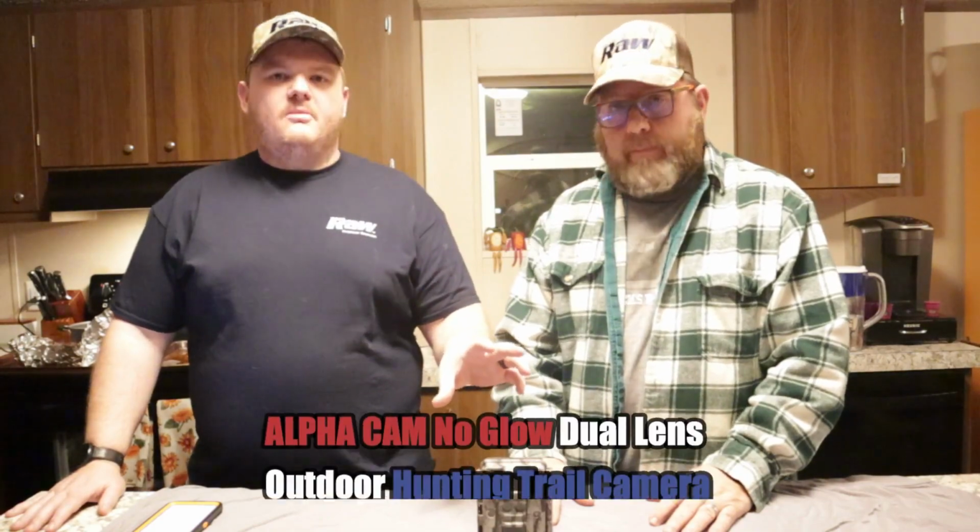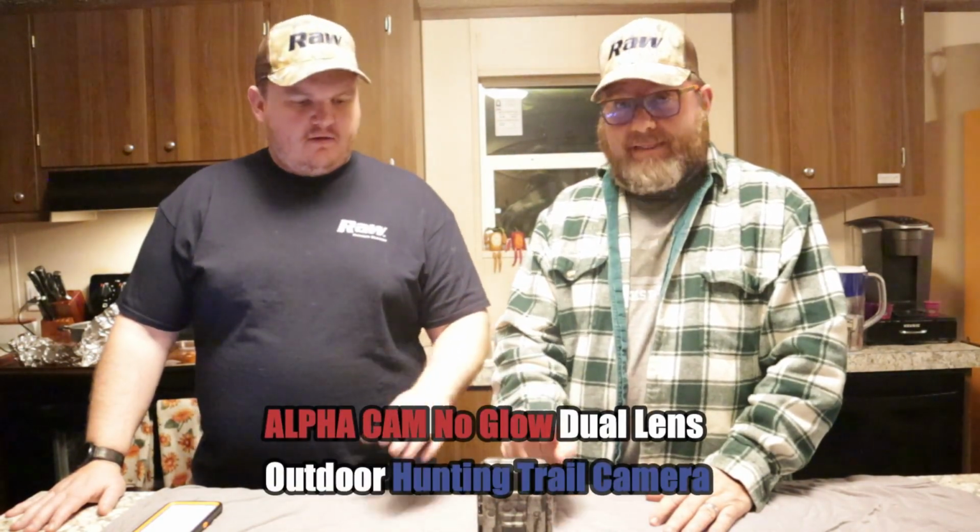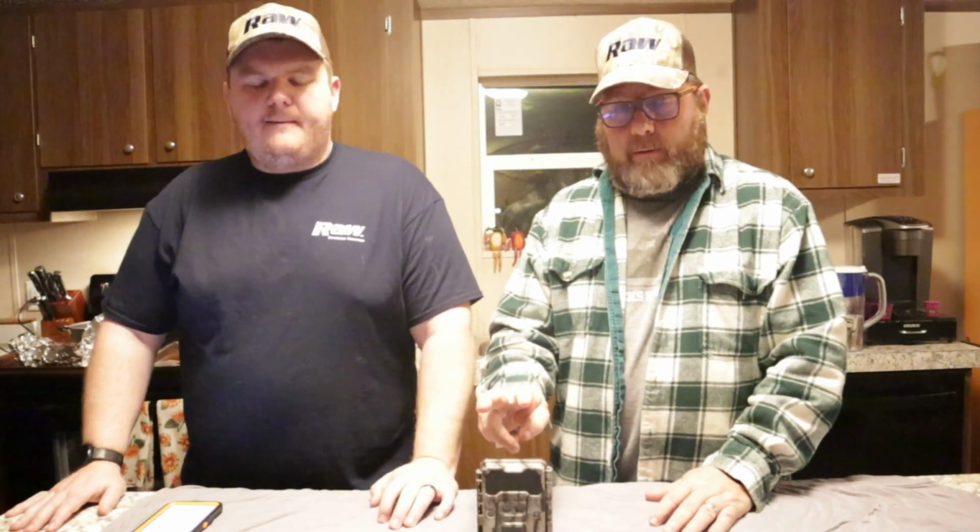The 4th Alpha camera, and I know you guys have been foaming at the mouth for this one. This is actually the Alpha Cam No Glow Dual Lens Outdoor Camera. So this guy's got 2 cameras on it. It's got one for shooting pictures, one for shooting video.